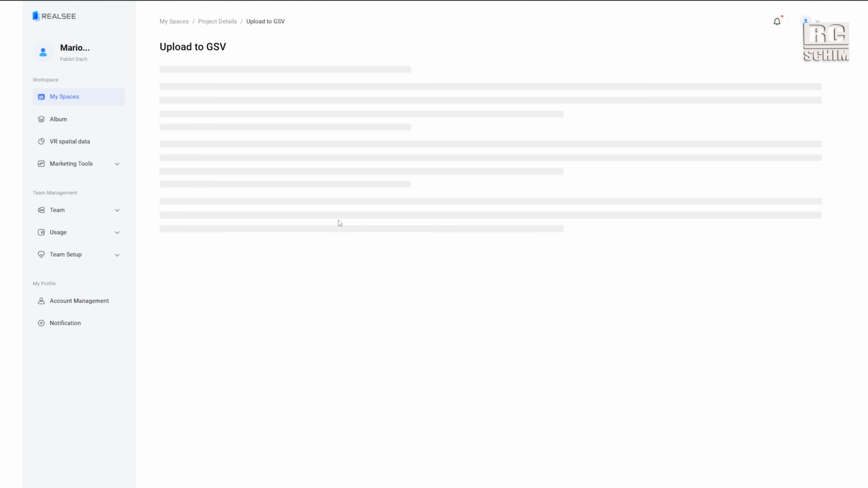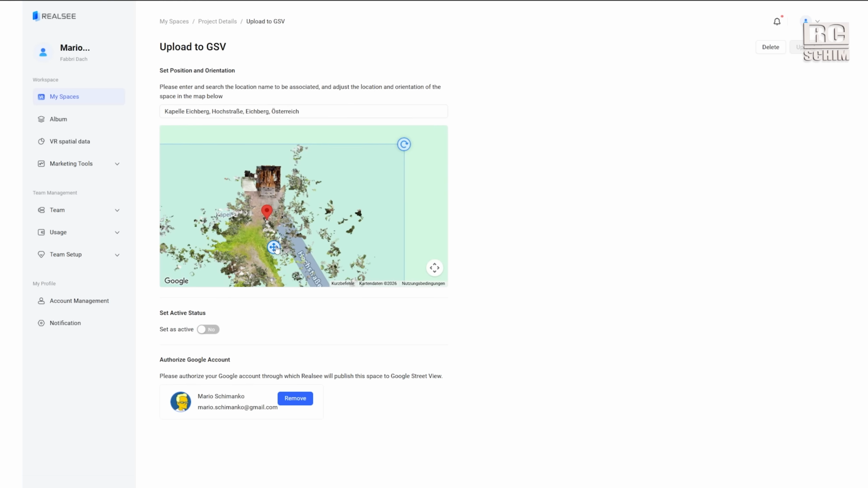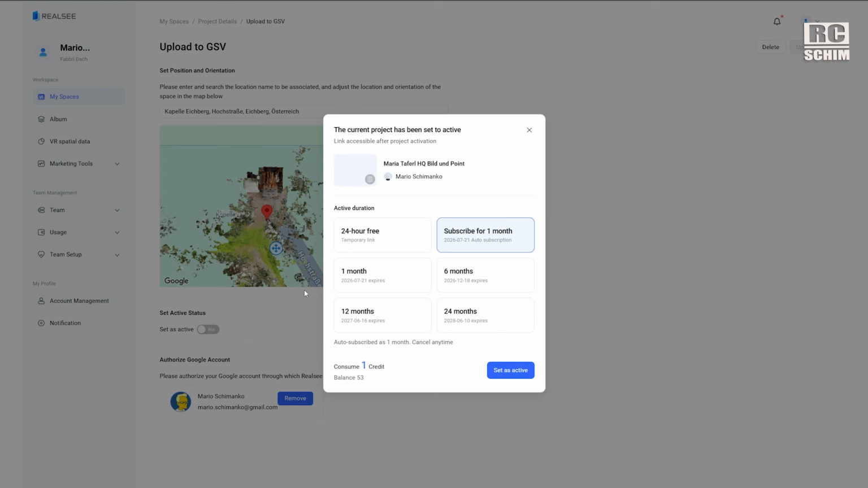A little tip to save your credits: if you just want to make a panoramic image of a tourist location, you can upload it to Google Street View and publish it via this platform. This doesn't cost you any credits because yes, you have to activate it for uploading to Google Street View, but you can temporarily activate it for 24 hours without it costing any credits.